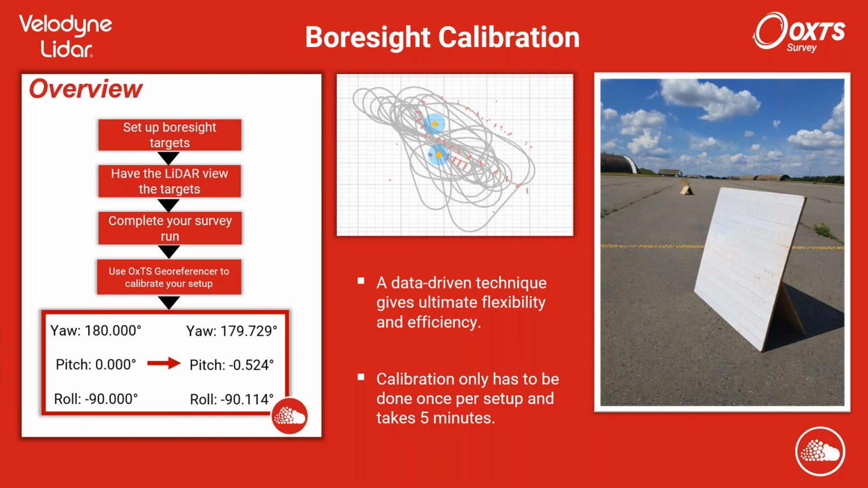If you have the IMU accuracy plus this error contributing to the same point cloud, you're going to have an error that is very quickly building up to remove details that you would want.